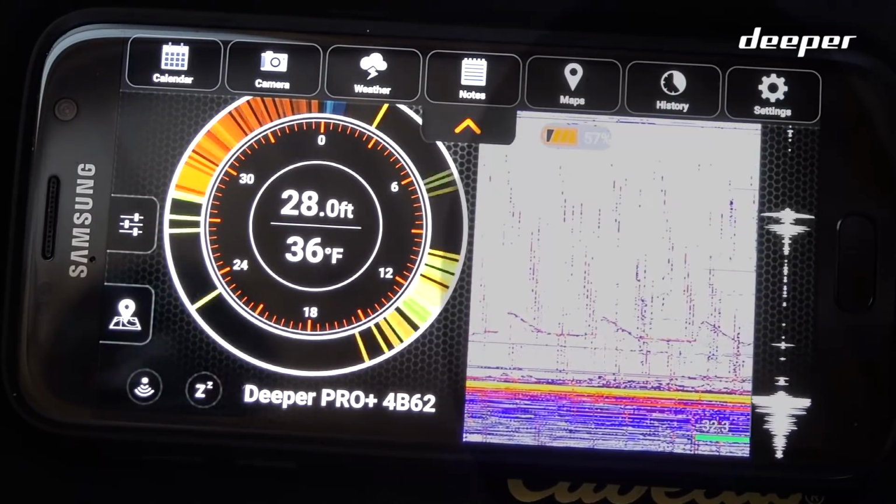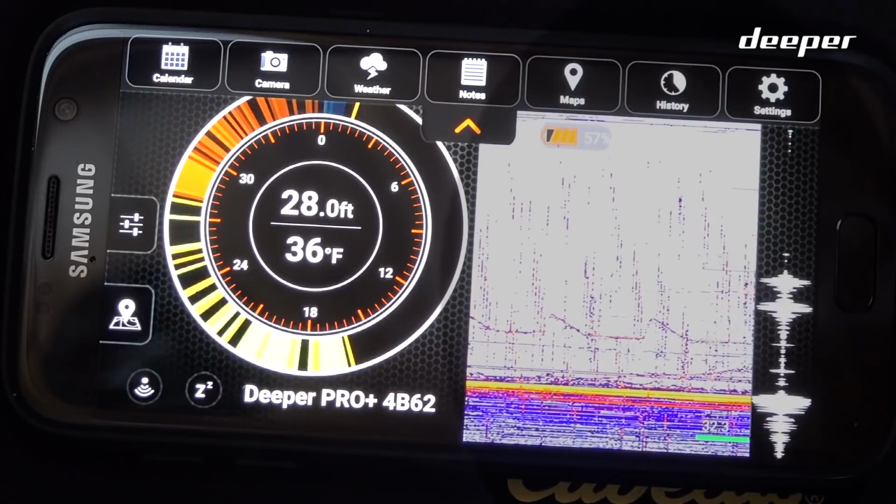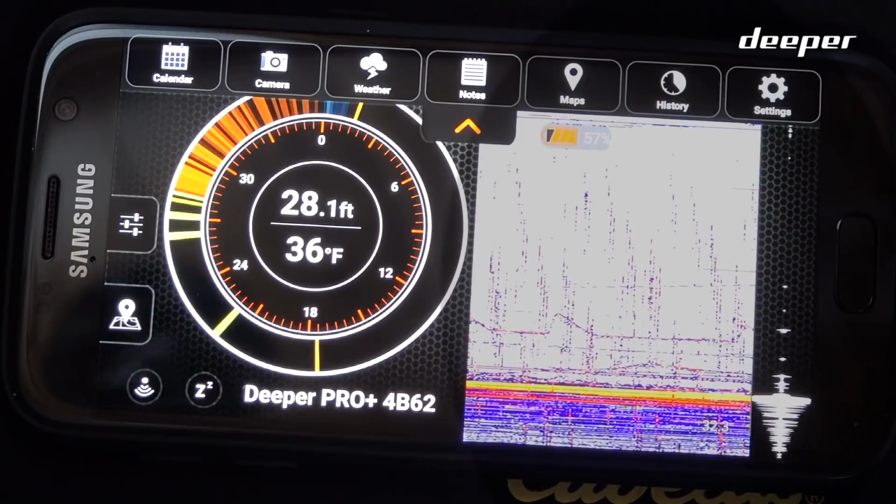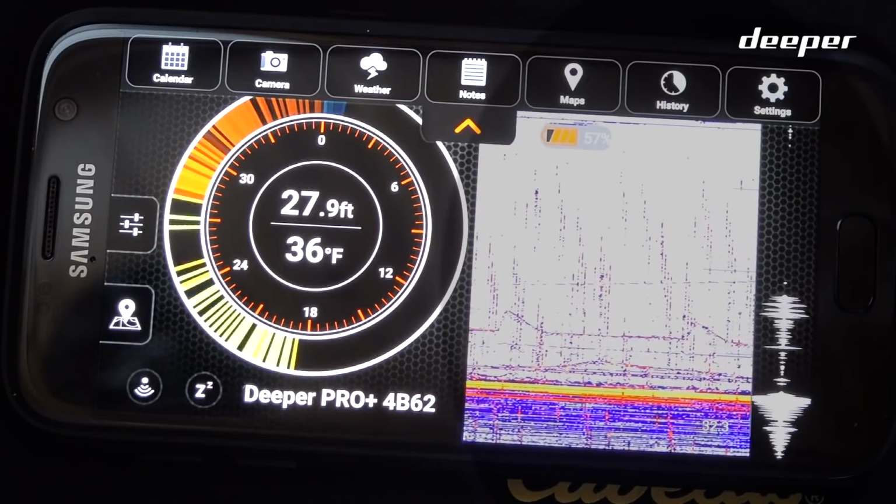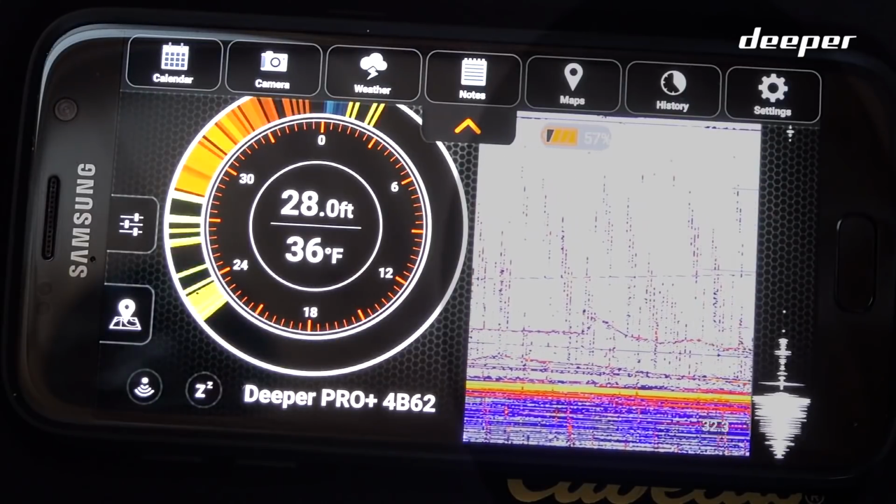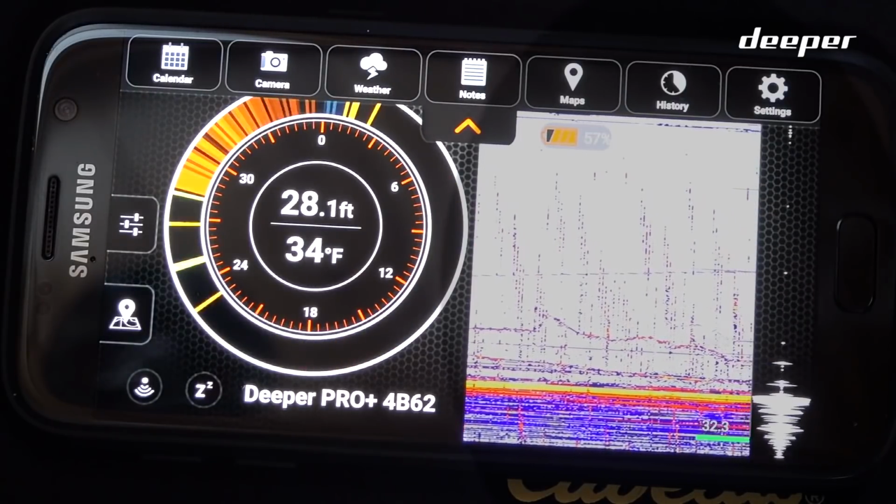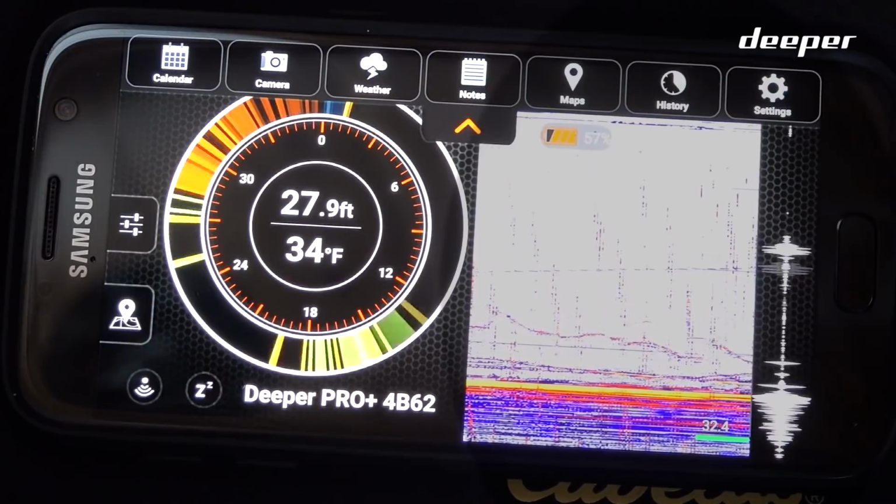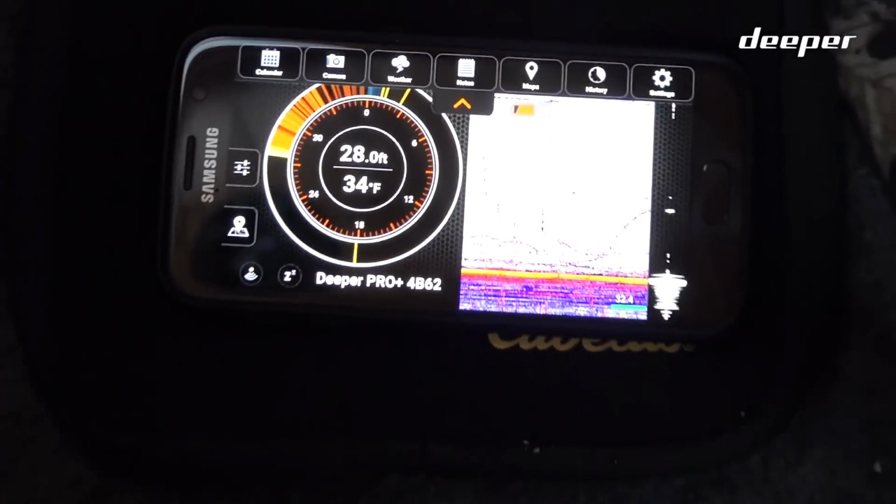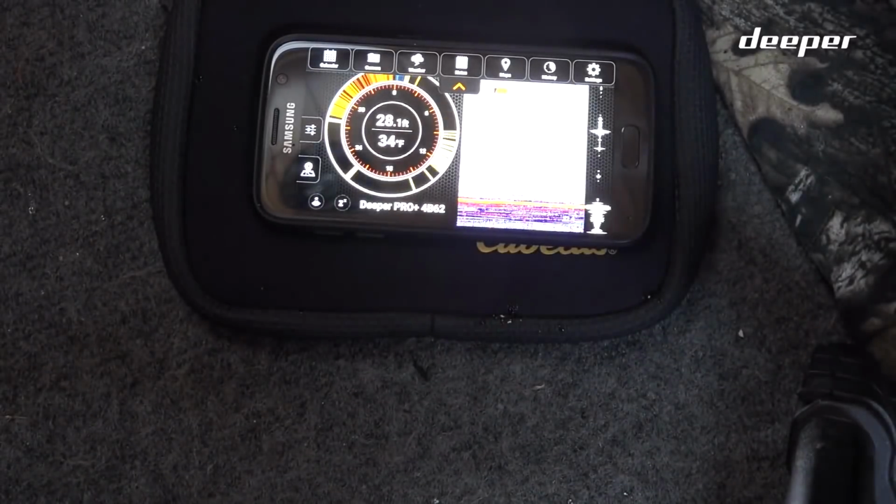Couple big quick jigs. I'm fishing about 5 feet off the bottom now, just seeing if I can pull some of those fish up. You can see there's definitely at least 2 fish down next to the bottom. And here I just lower my jig closer to the fish and then pull it back up, give it another quick jig, and then that causes that fish to hit again. And this time I'm pulling him out of the ice.